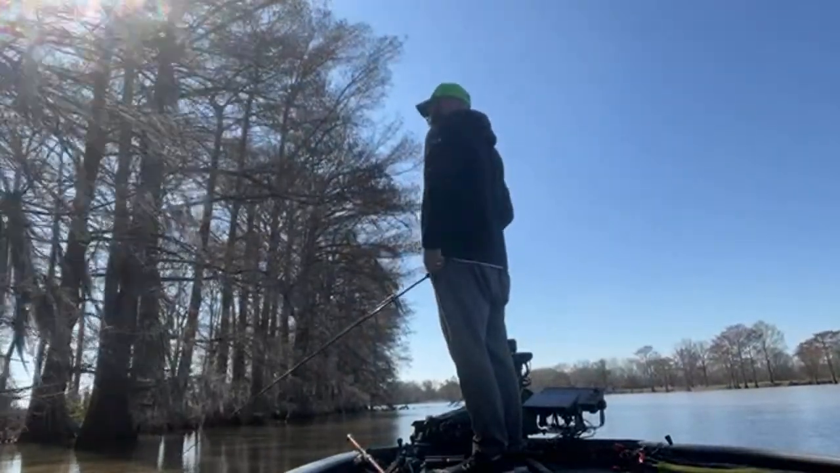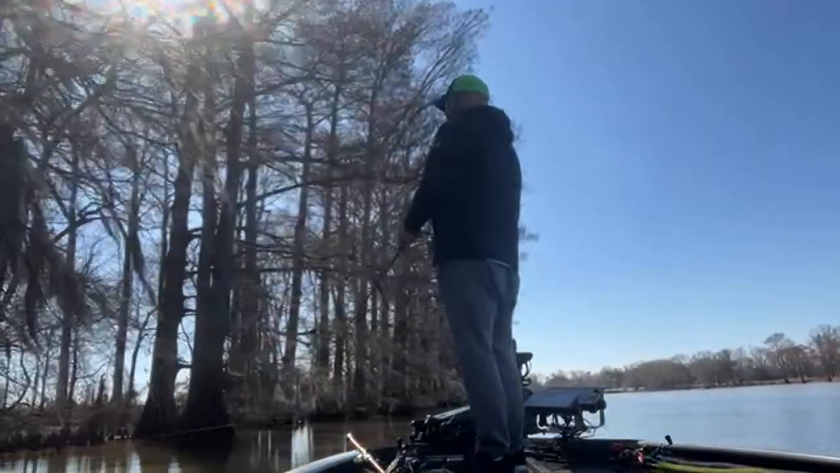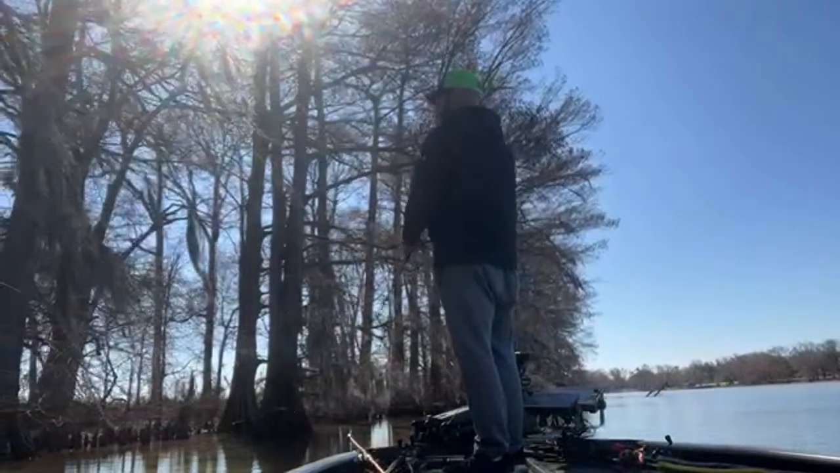Those flooded trees look too good not to be catching a big old bass on. Ruh-roh.